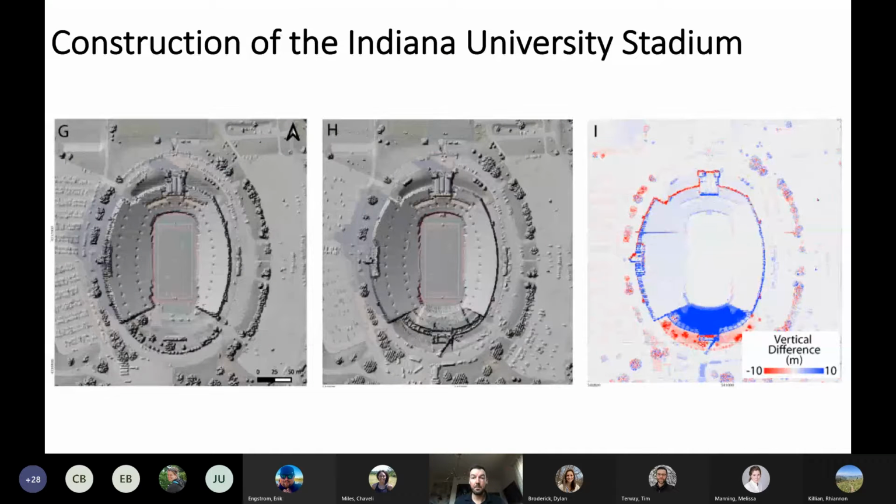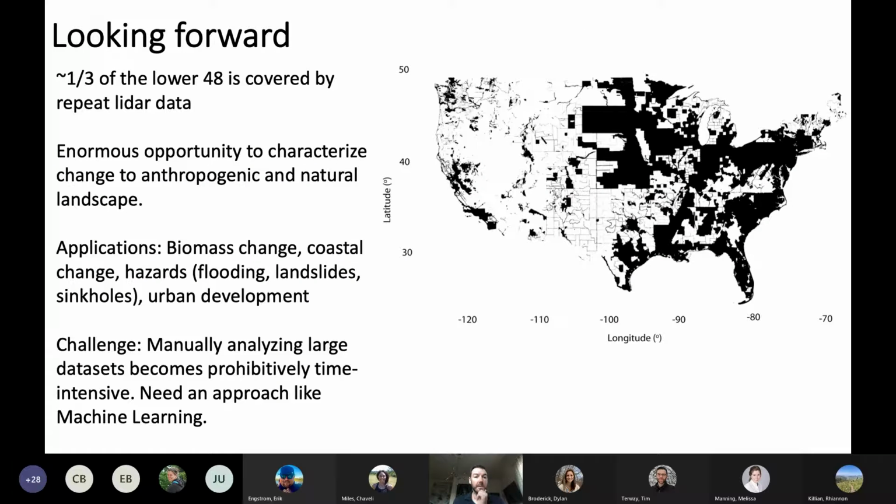Here's construction at the Indiana University football stadium, where they built new bleachers, it looks like, at the south end of the stadium. And so this is a really interesting exercise that was done. We did it as a very brute force attempt to demonstrate what this looks like. But if you look forward and you dig into the 3DEP catalog, as well as some of the other large public repositories of data at the state level, we think there's about a third of the lower 48 that's currently covered by repeat data. And so you could do this exercise over about a third of the United States if you were so inclined.